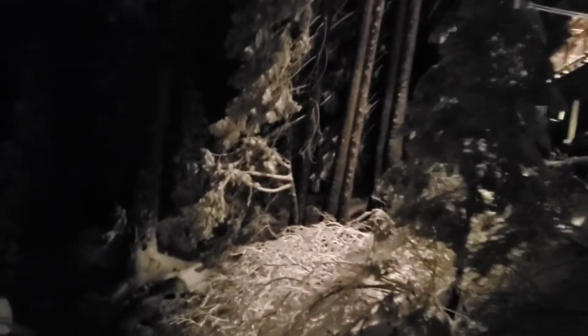Well, that was fun. See, 2 nice pieces of eucalyptus will last all night long. Awesome. I gotta get to that point. Good night.